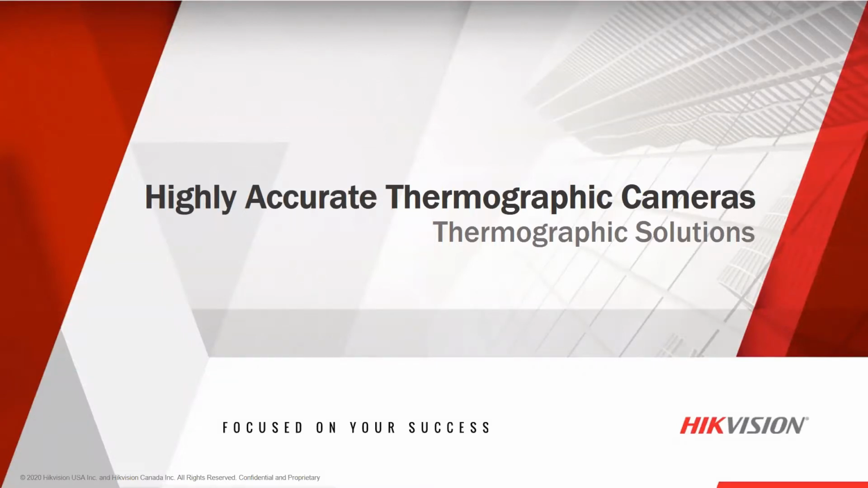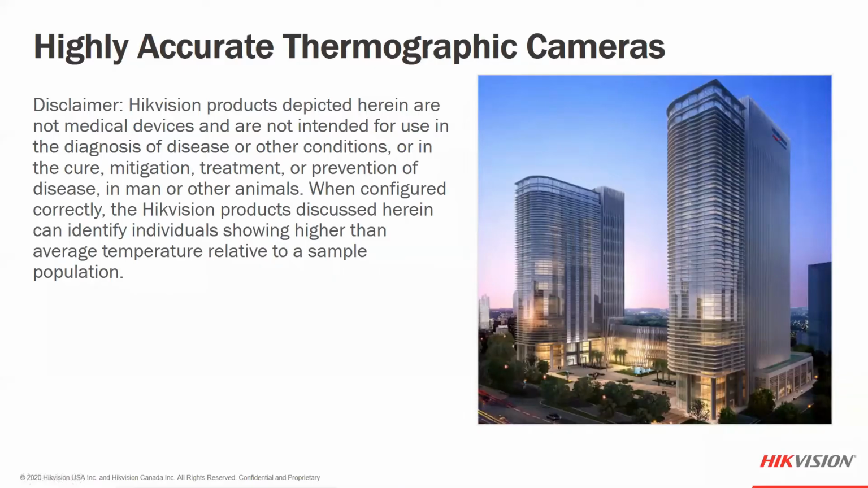And so we have seen a lot of conversations around highly accurate thermal cameras. And of course, that's what we're here to talk about today. So I'm excited to be here. And as we go through this, I do like it very interactive. So if you have any questions, go ahead and type them in as we go.